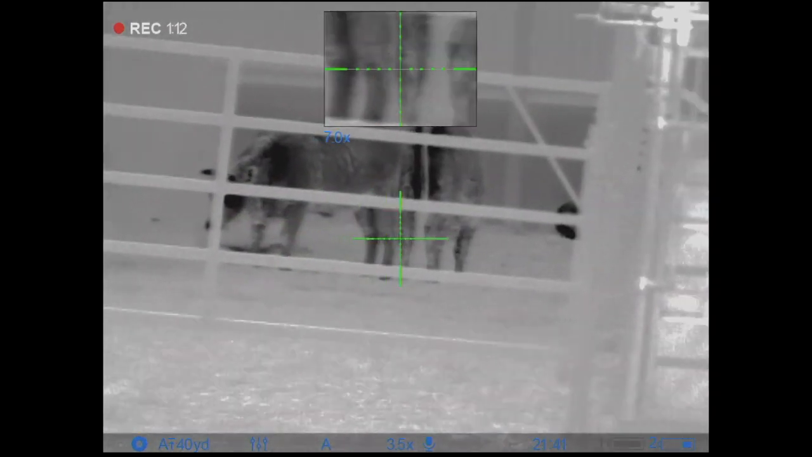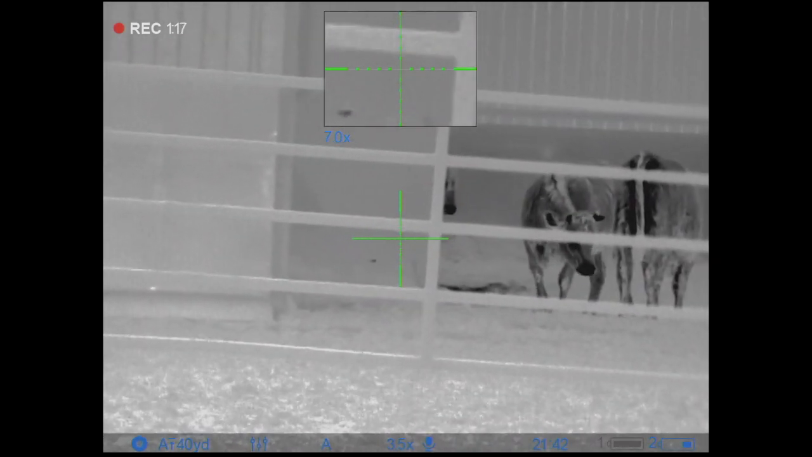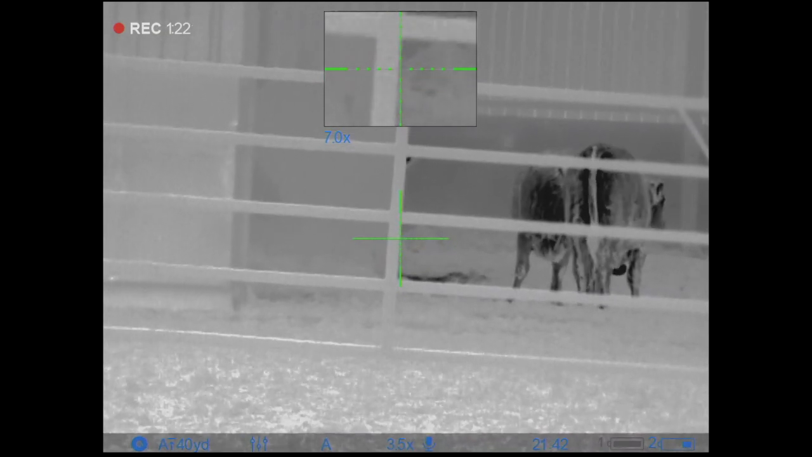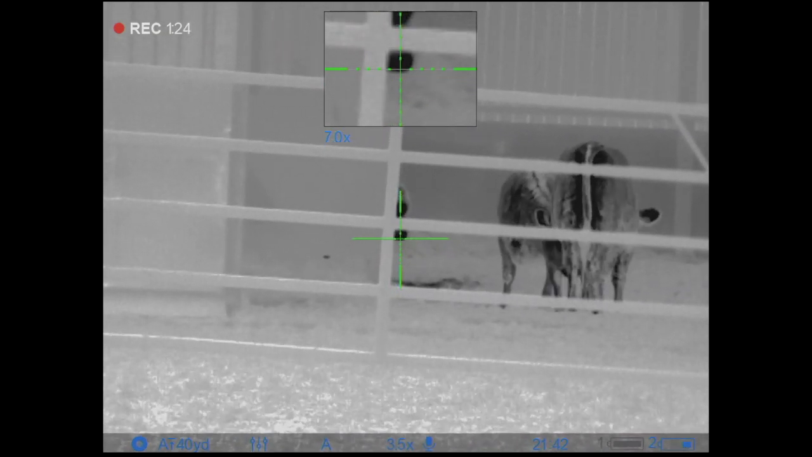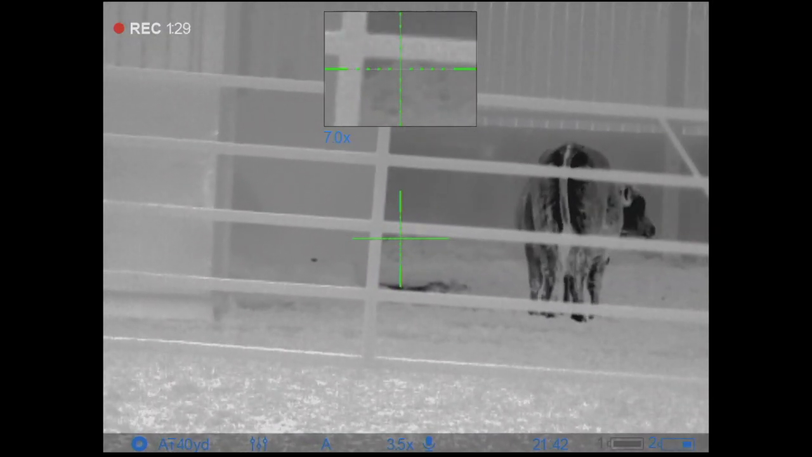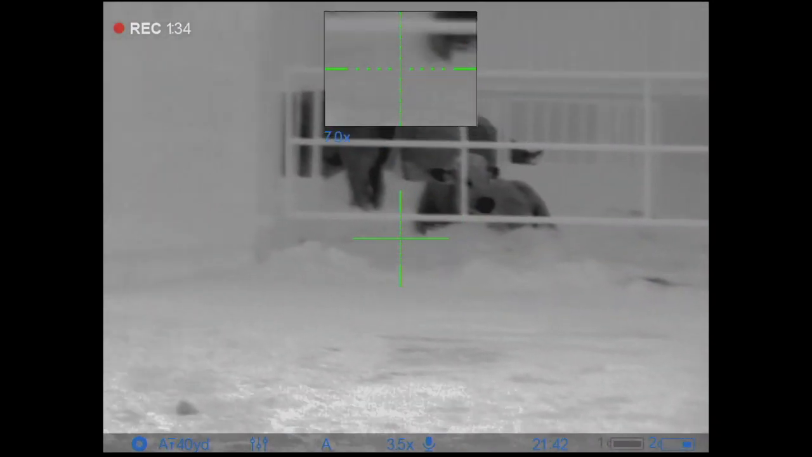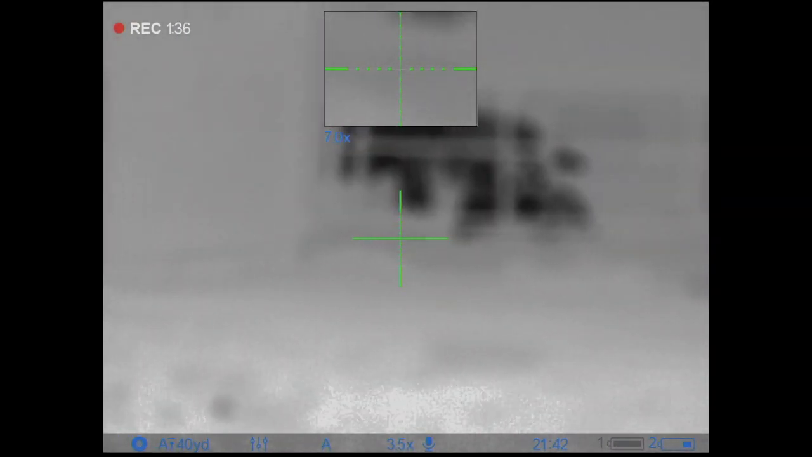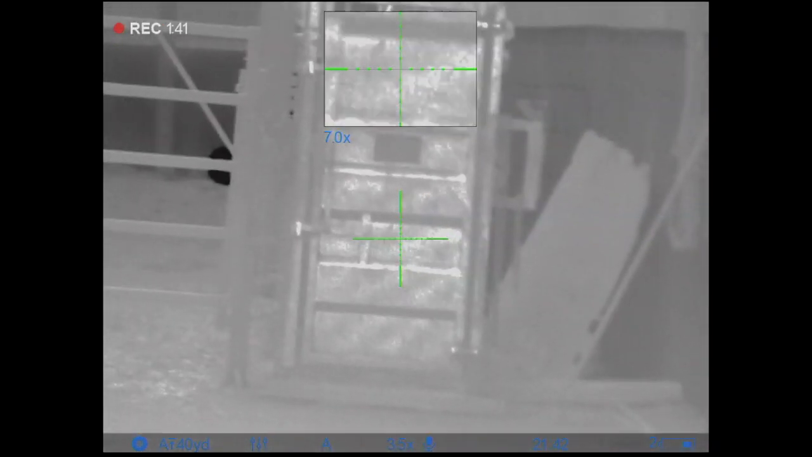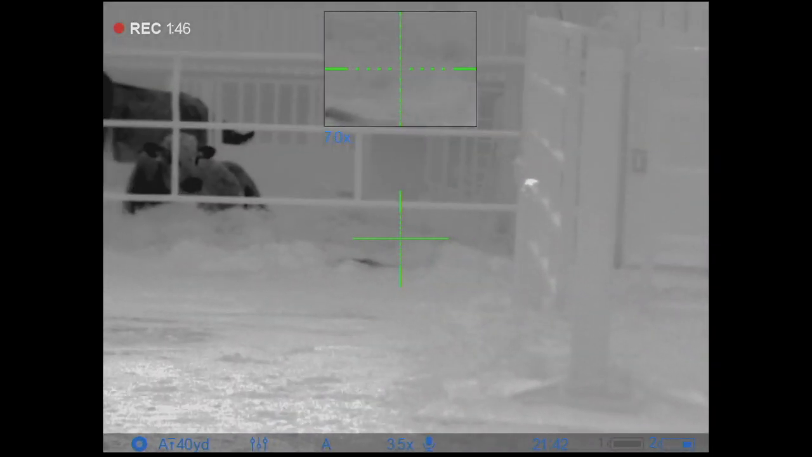So to me this indicates definitely exposure control issues. They've tried to make the units far too sensitive. Up close, if I got close to these cattle, it would compensate and the image would be good. I should not need to have contrast at 0 and brightness at 16 to get the detail out of these animals like this. It definitely needs other settings to allow for this because it's not bringing the best out of the units.